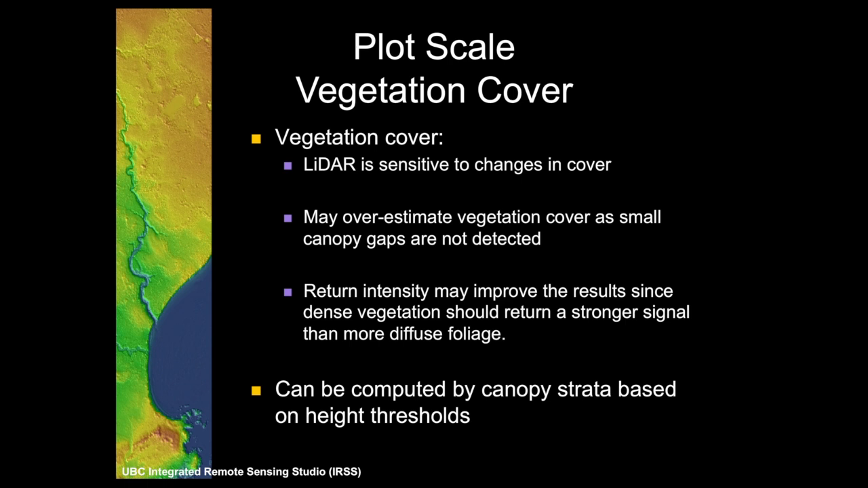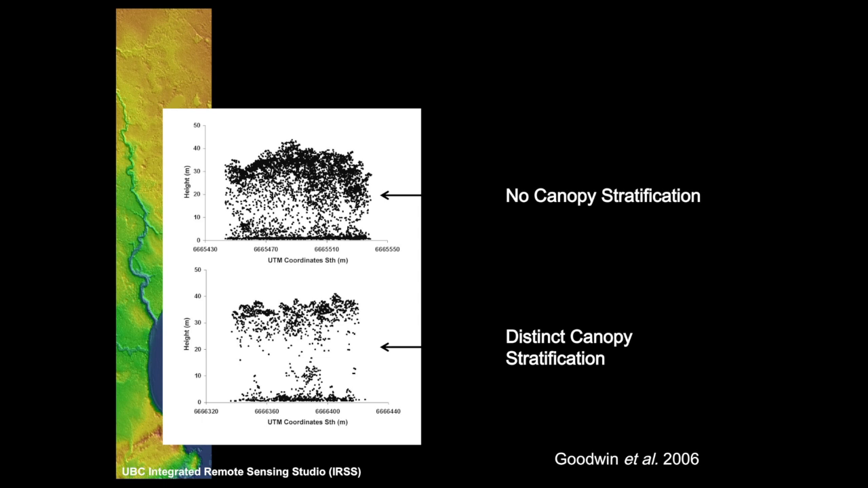So LiDAR, by giving us all of these hits, really is able to give us these very accurate estimates of cover as well. So we see overstory cover, mid-story cover, and then we can try to predict these layers of the vertical part of the canopy itself from the LiDAR returns.